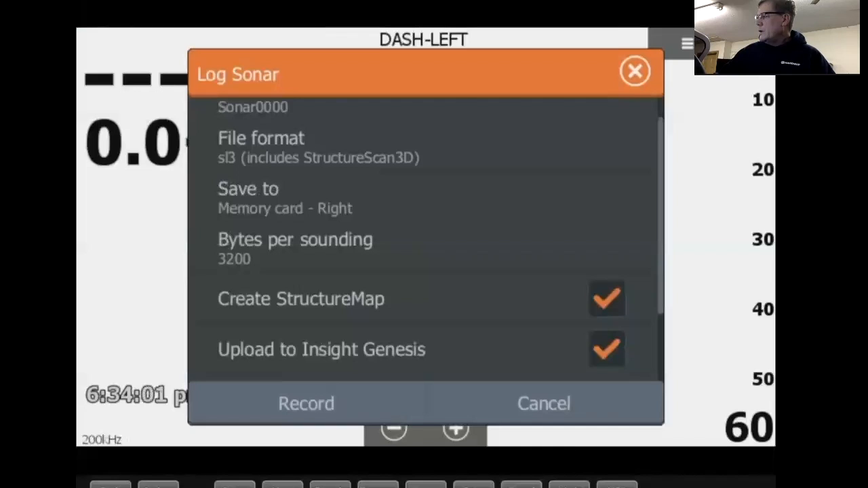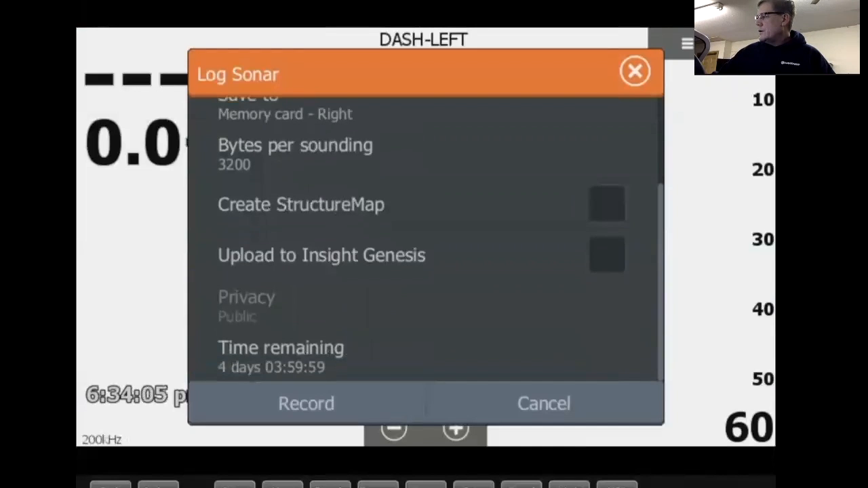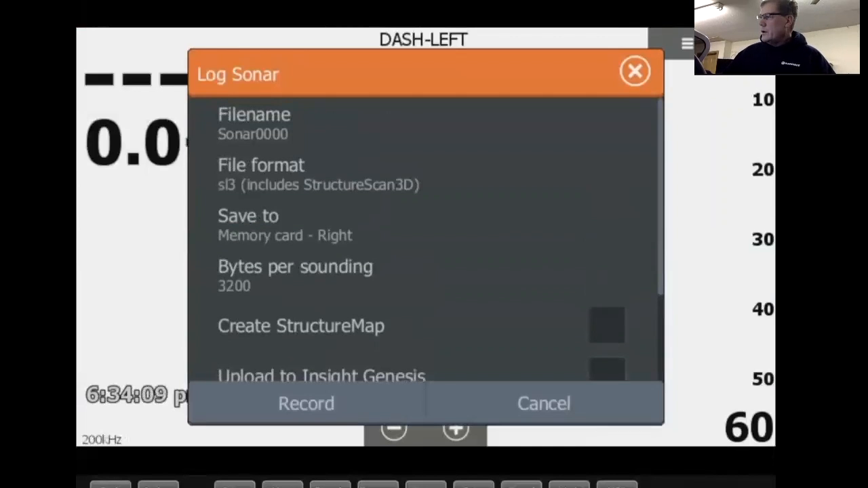But anyway, if you want to do that, or say you just want to log sonar, you can then tap on record. One thing I'd recommend though, if you're logging sonar, is have a separate memory card in your unit. You'll see right here, it's going to save to my memory card. If you try and save it to the internal memory of the unit, you'll fill the internal memory up real quick.